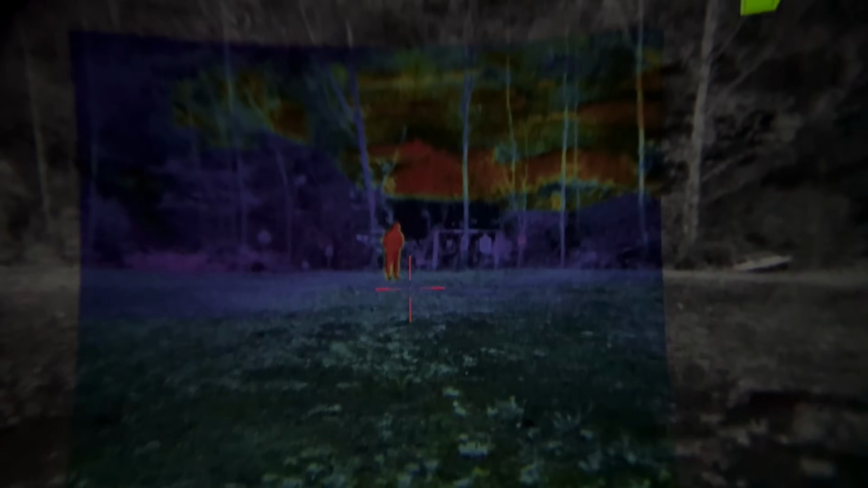I can get it lined up right here. There we go. So as you can see, looks even better to the eye. Once again, we are filming through the actual lens itself. Go back over here to where we did have that light a minute ago. As you can see, let's go ahead and switch now into that thermal with that night vision overlay.